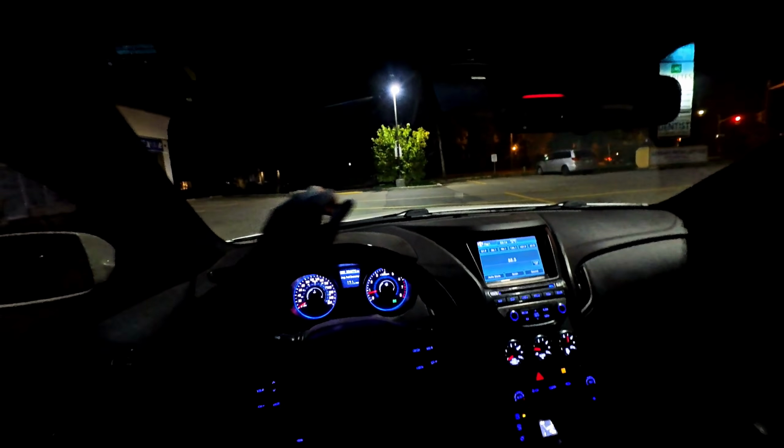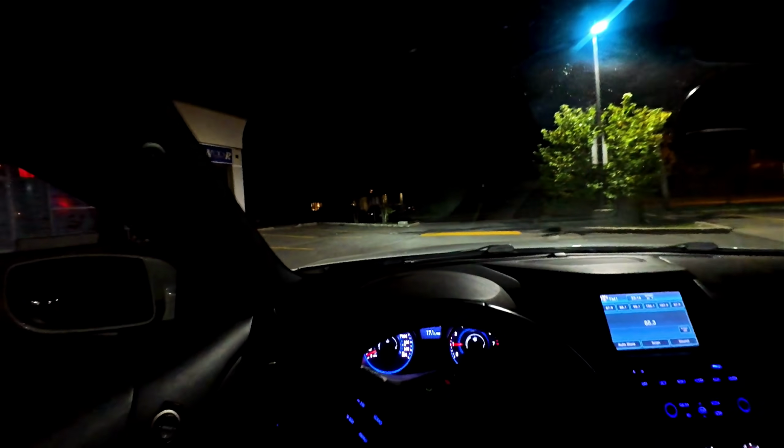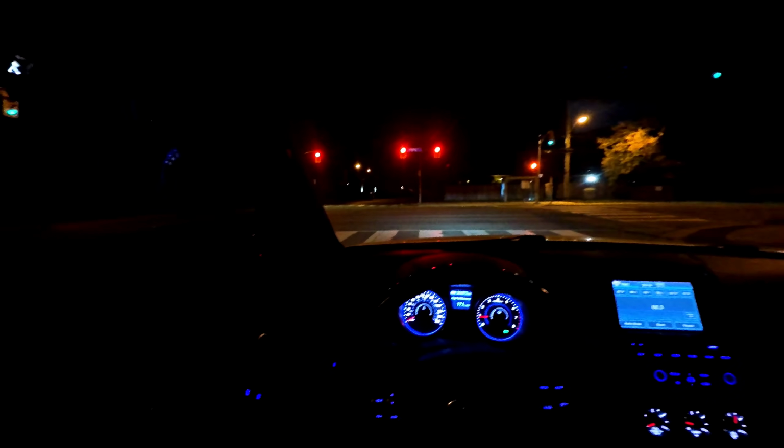Windows are up, handbrake down. Bro, it's getting colder in Canada now, bro. If you guys don't know, I drive in Toronto, and in a month the temperature has dropped, bro. It's freezing. I don't know what I'm gonna do in the winter, but it's whatever. It's a coupe. Good thing about coupes is that they heat up fast, especially the inside. It's only two seats, right? It's a small car, so it's way better than the MDX I used to drive. The MDX, bro, it used to take a minute to heat up because of the space and all, right?